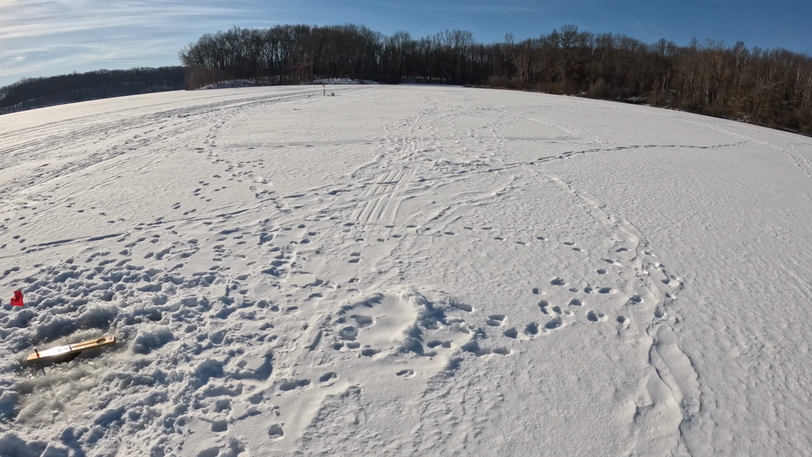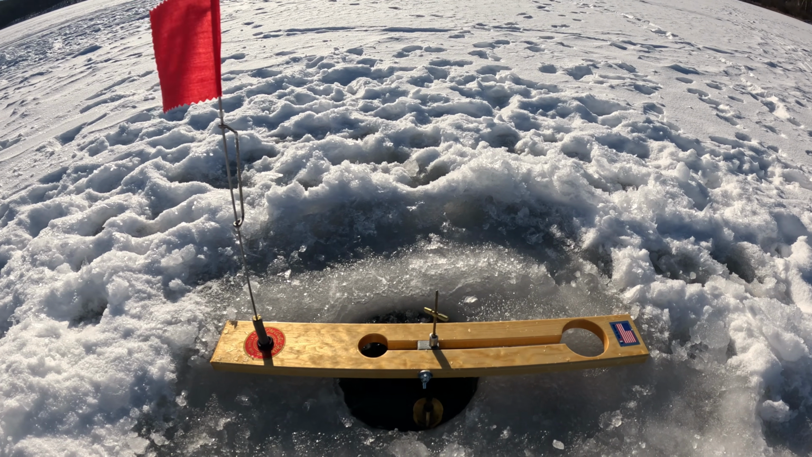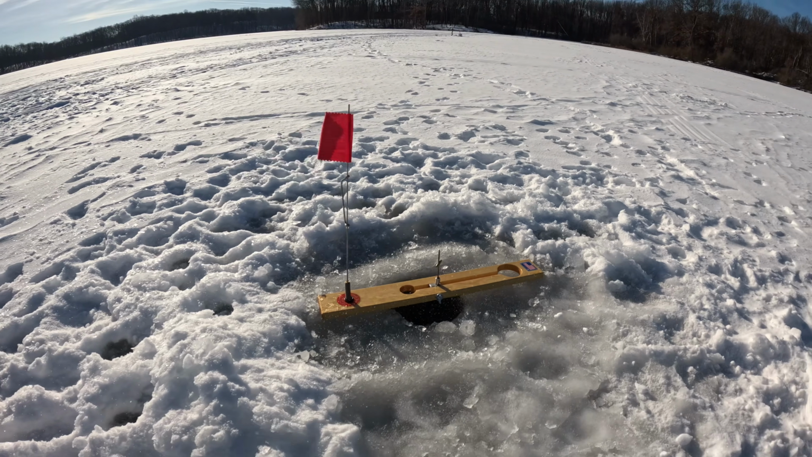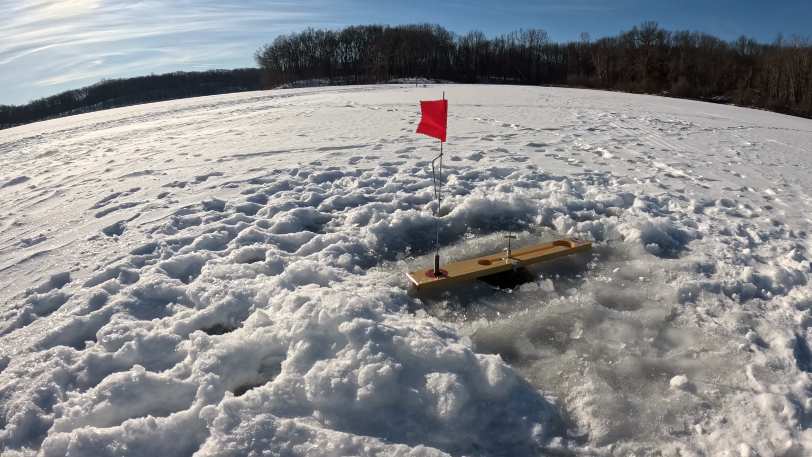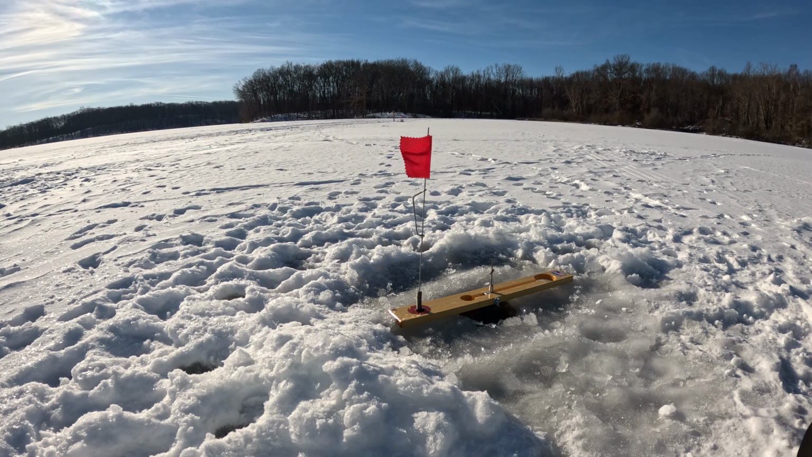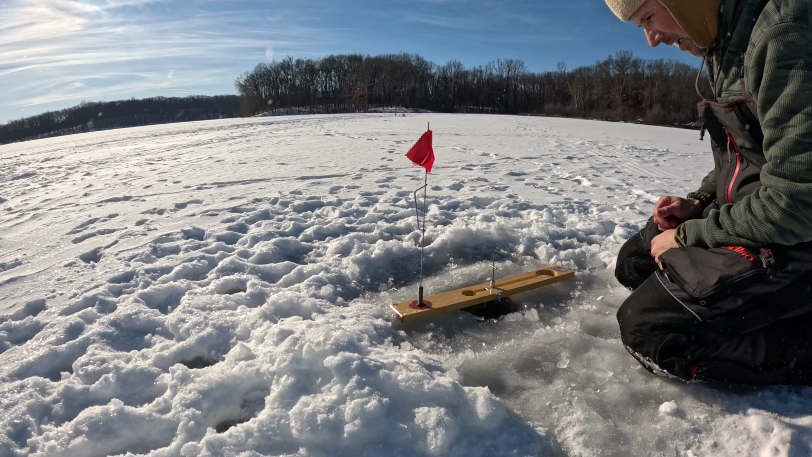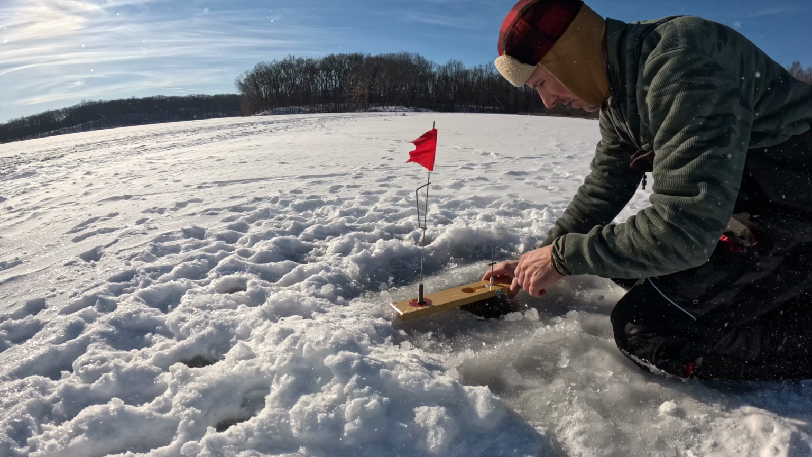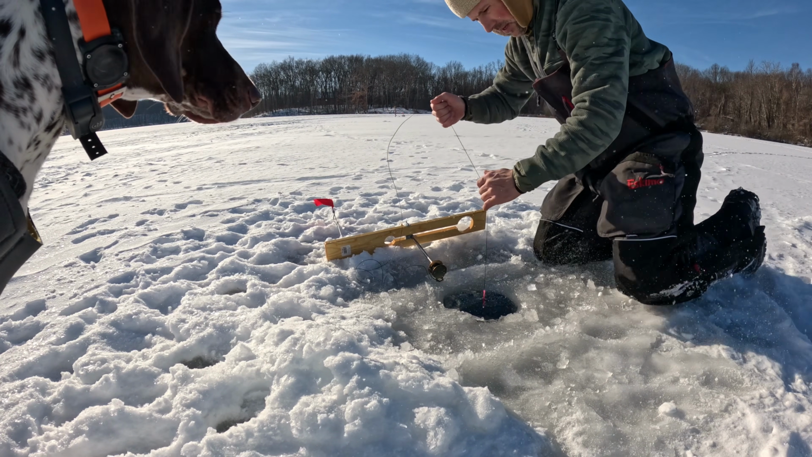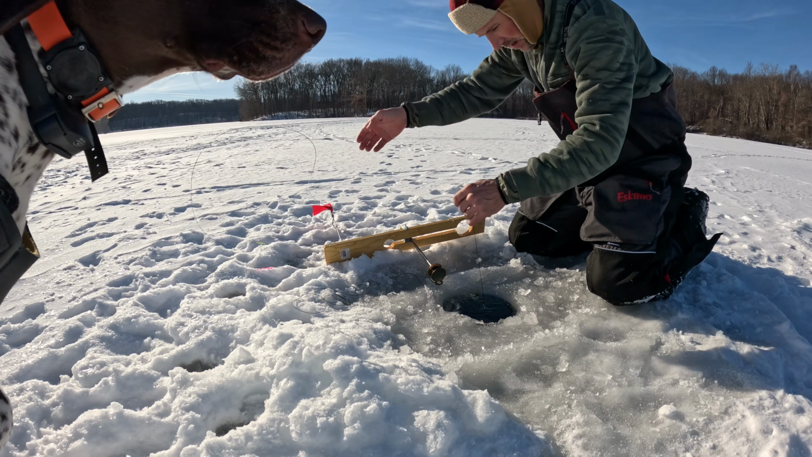All right, guys, we got a flag here. Yep, she's running. Oh yeah, she's running hard. We're gonna let her eat it for a minute here. Oh yeah. She's taking line right now. We're gonna hook her. Oh yeah. That's something.